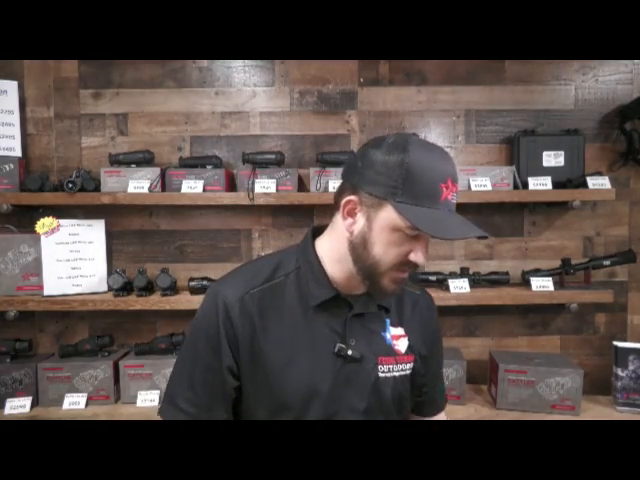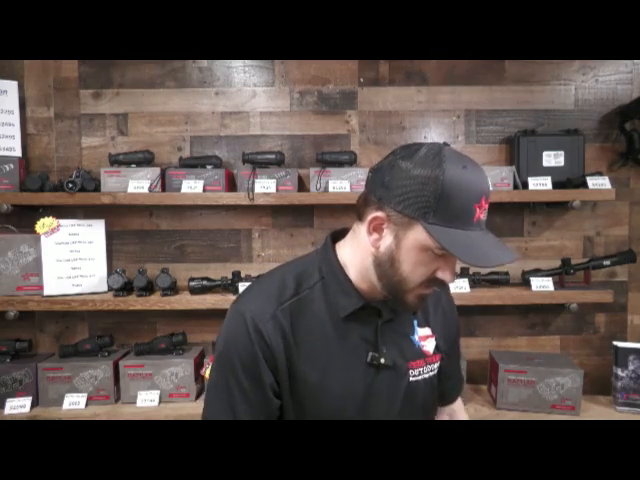Additionally, with the StingIR, they are looking at being able to run with your weapon mount. We didn't weapon mount this one, so you do have a weapon mount here that can go on a Picatinny mount, and also a clip-on attachment that you can attach this StingIR to in front of a weapon sight as well.